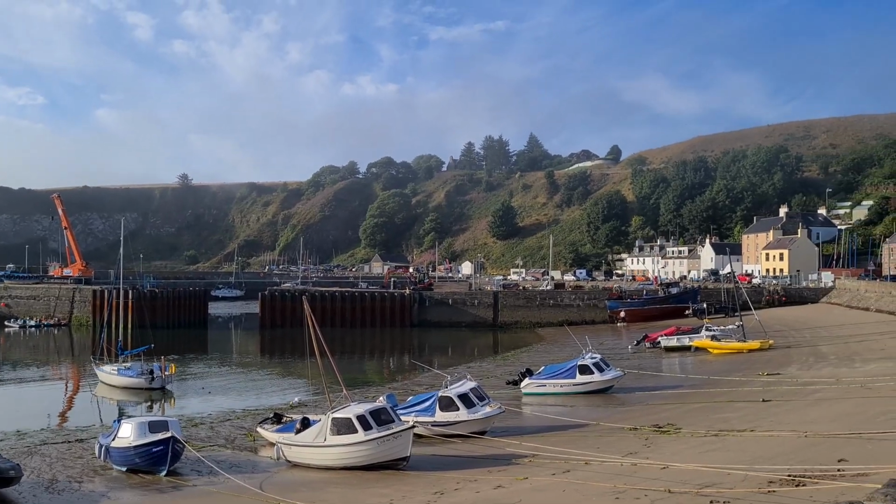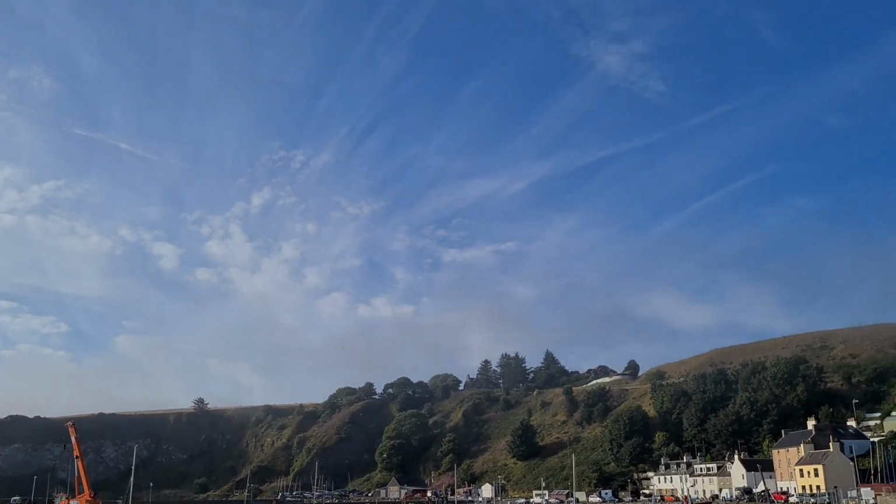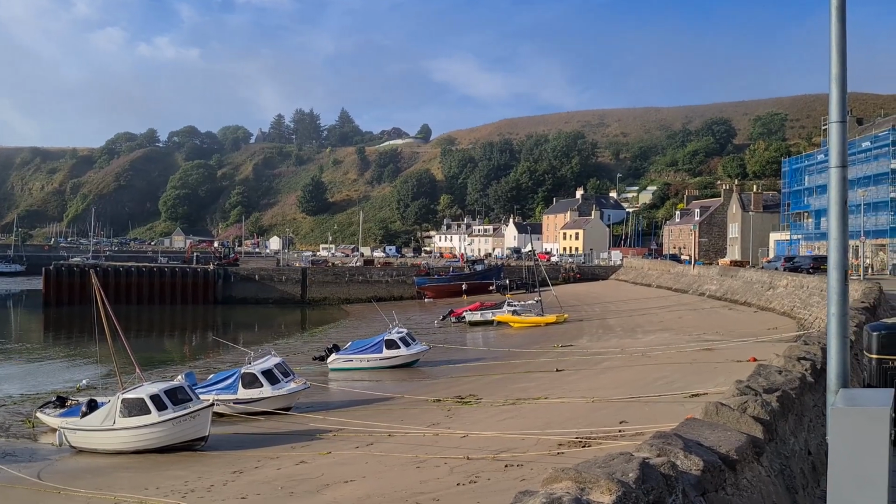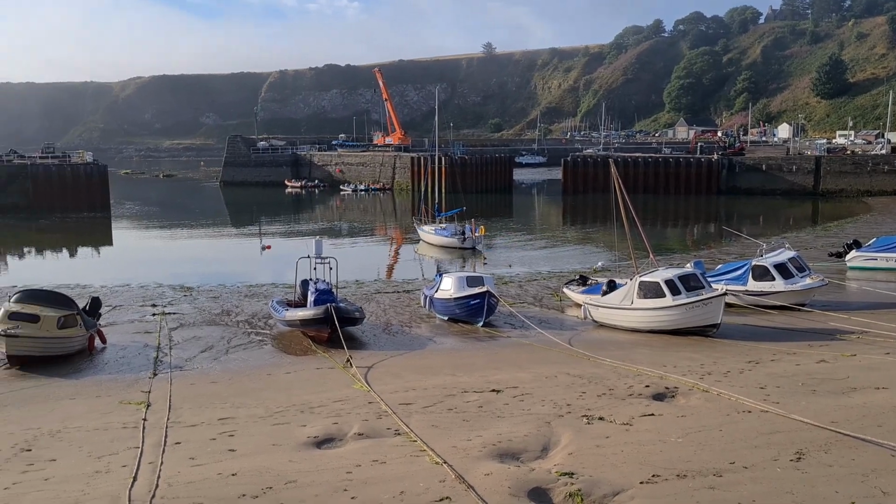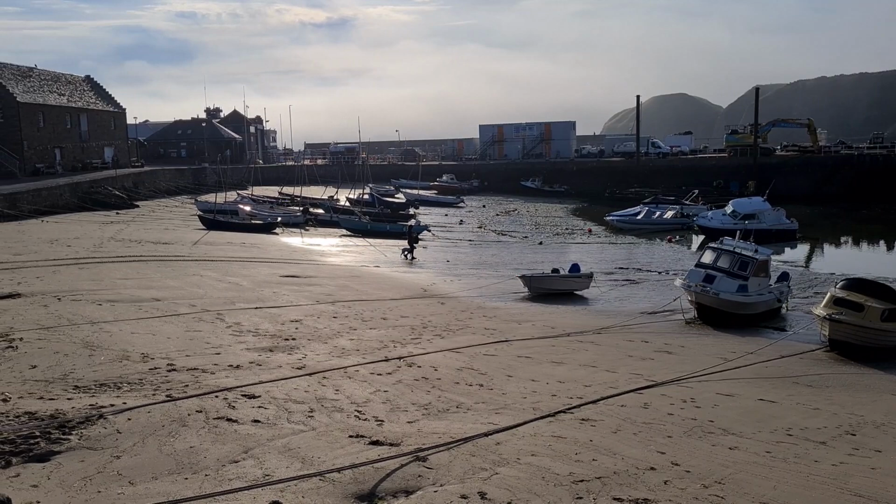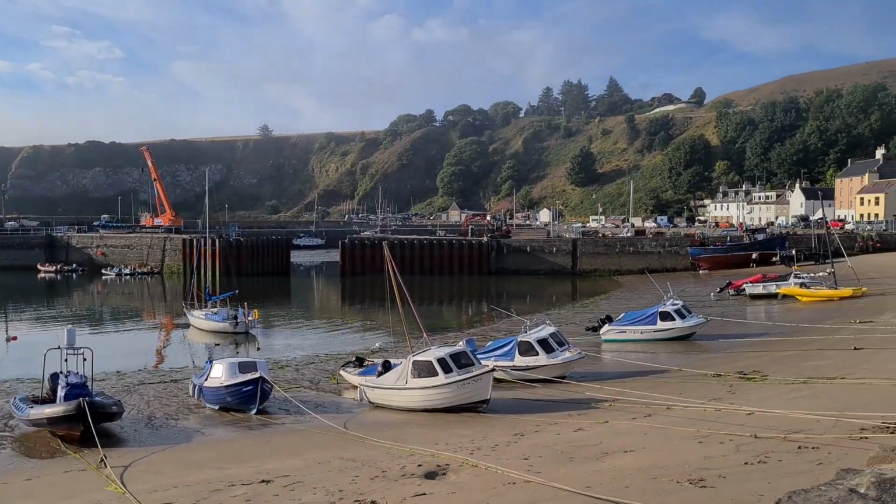Okay, so mobile phone next. And very quickly you can see that the haar has burned off. You can see the blue skies now come out. Just 10 minutes ago that wasn't visible at all. So the guy over there with his trawler. Some ducks centre screen. And the lady with the dog over here. And I'm not going to point towards the sun, but you get the picture.